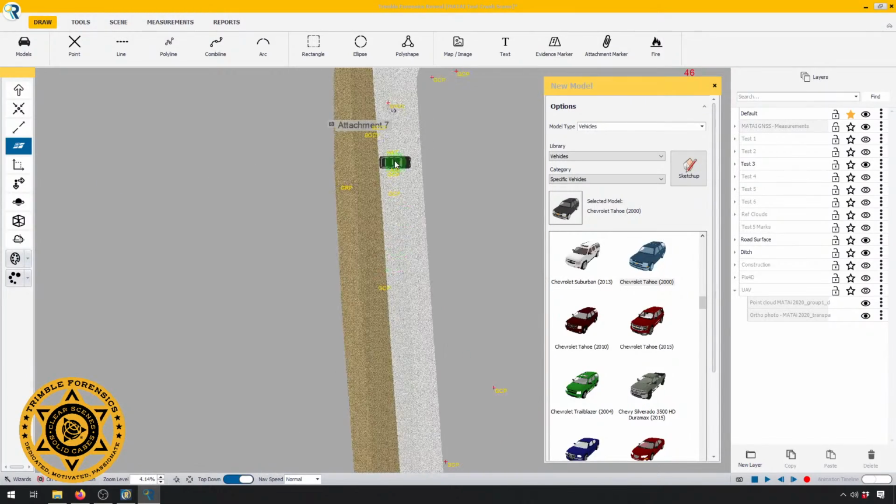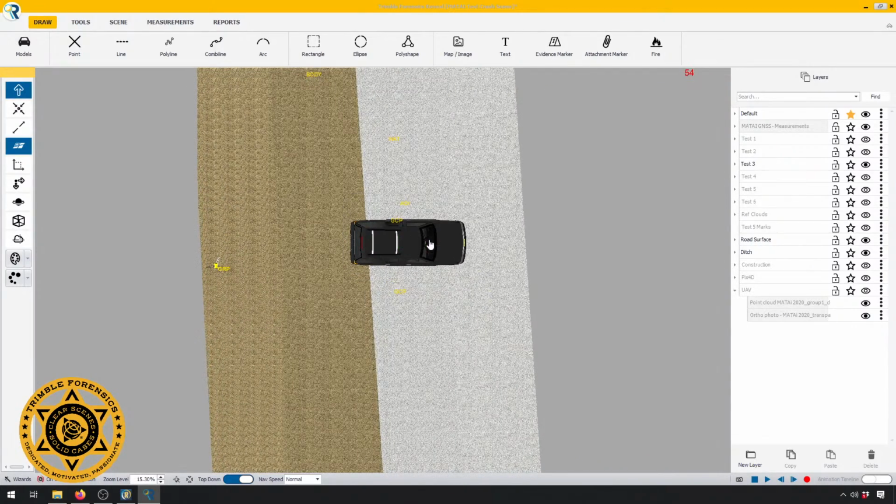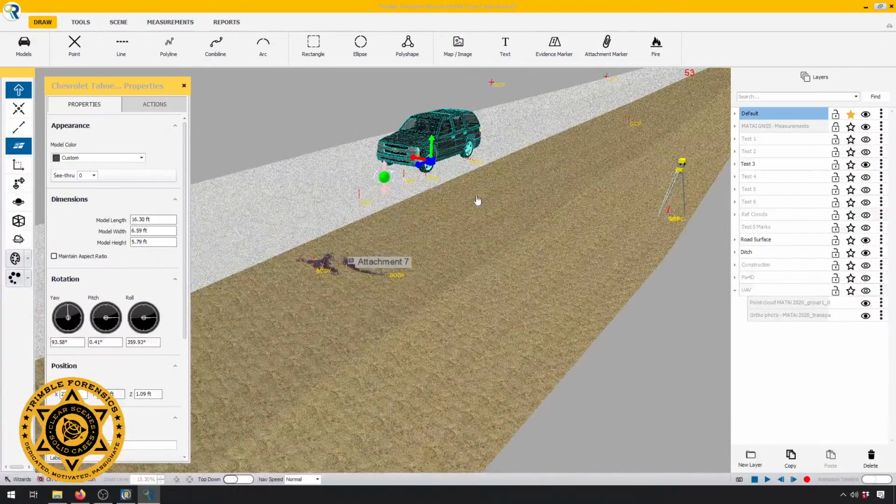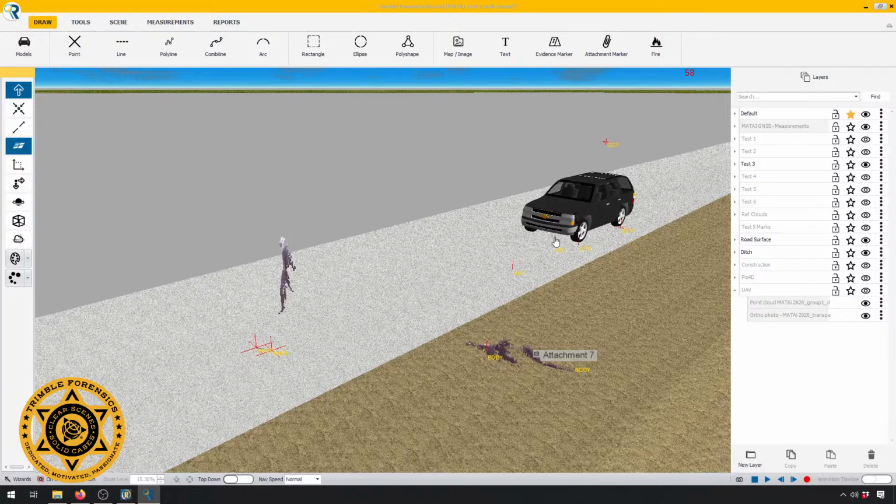I like working in top-down most of the time. So there's our area of impact. I'll rotate my Tahoe around. Now I've got my vehicle right in front of the area of impact. I put an avatar in here and I'm set.